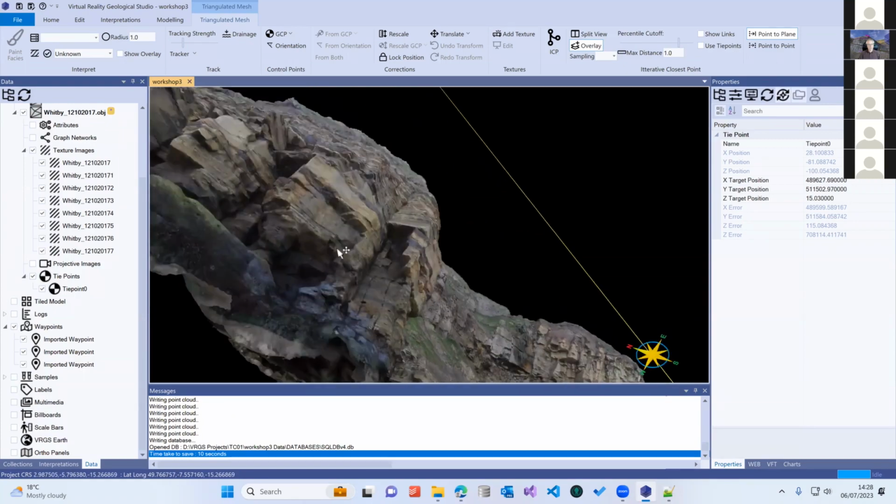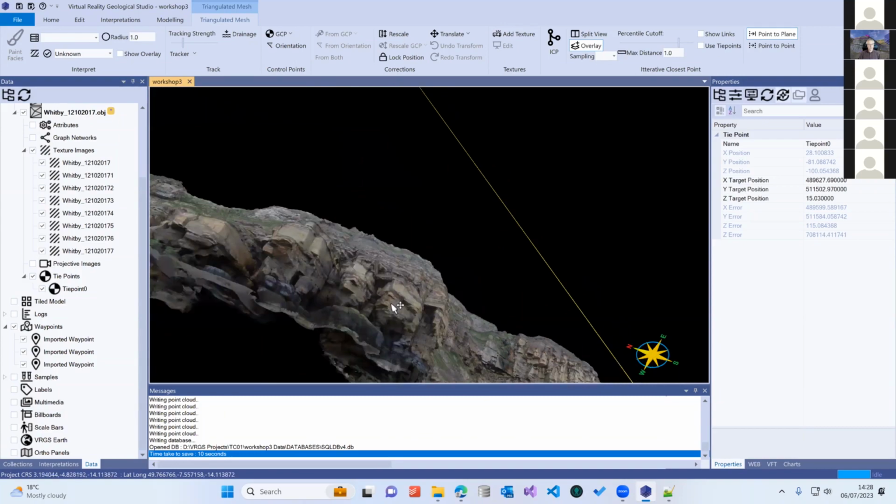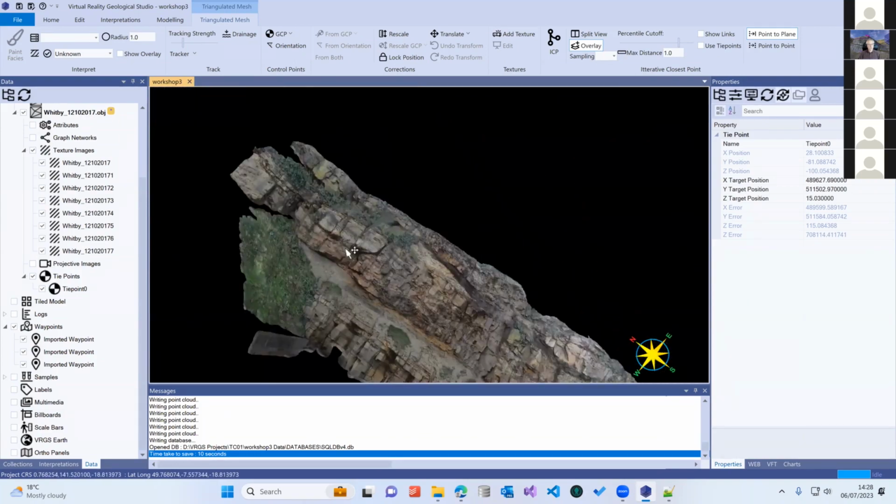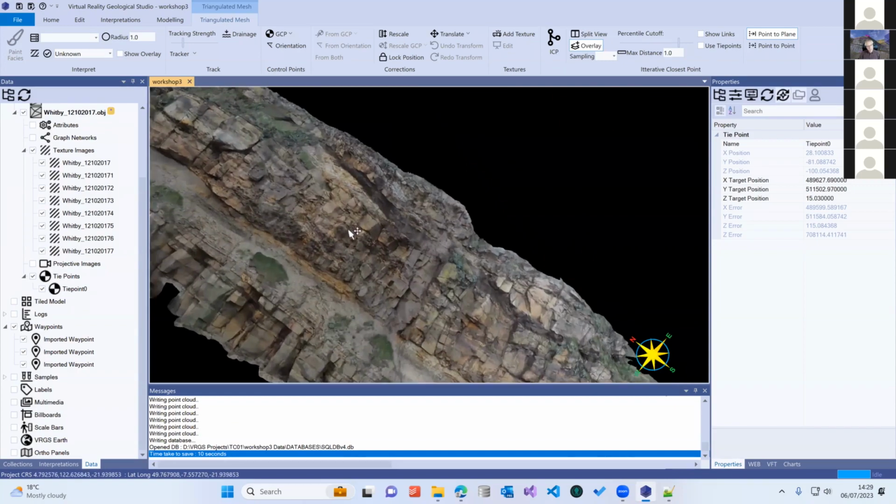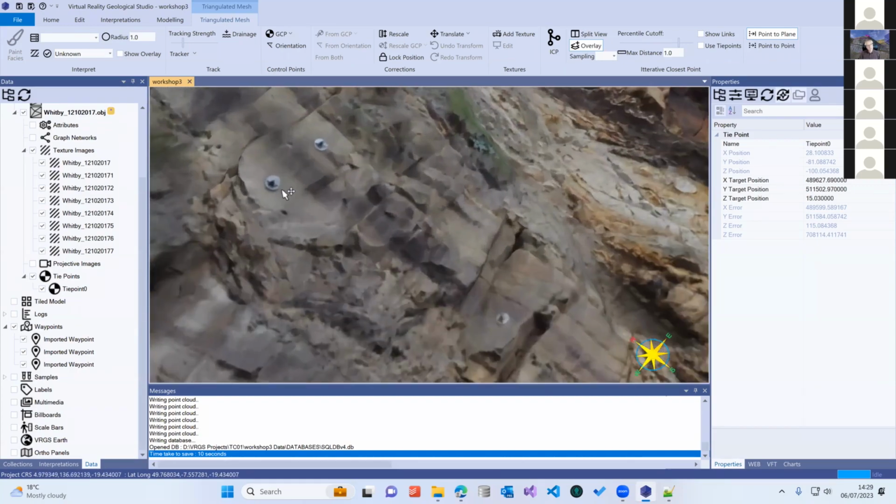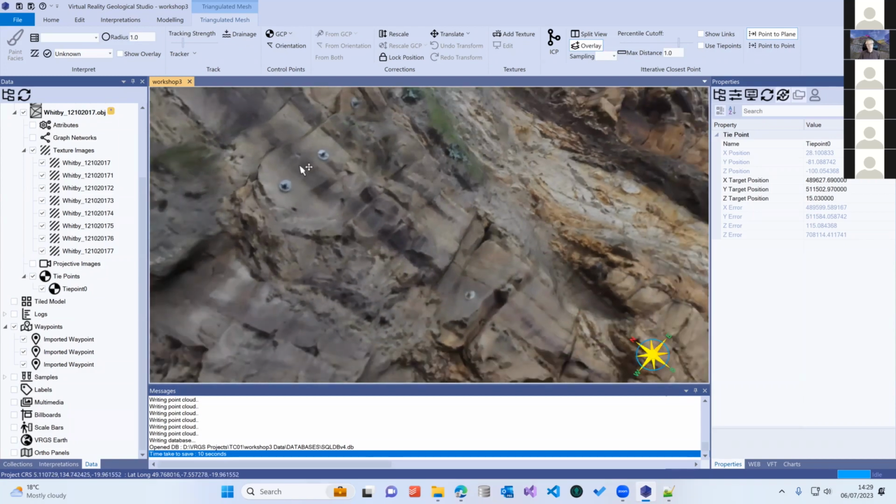Now we'll do that for the next point, which I know is over here somewhere. And I used one of these rock bolts. This is a bit unstable, this cliff face, so you have these big bolts that have been put through to help stabilize it. So let's do another GCP, another ground control point, put it in place.